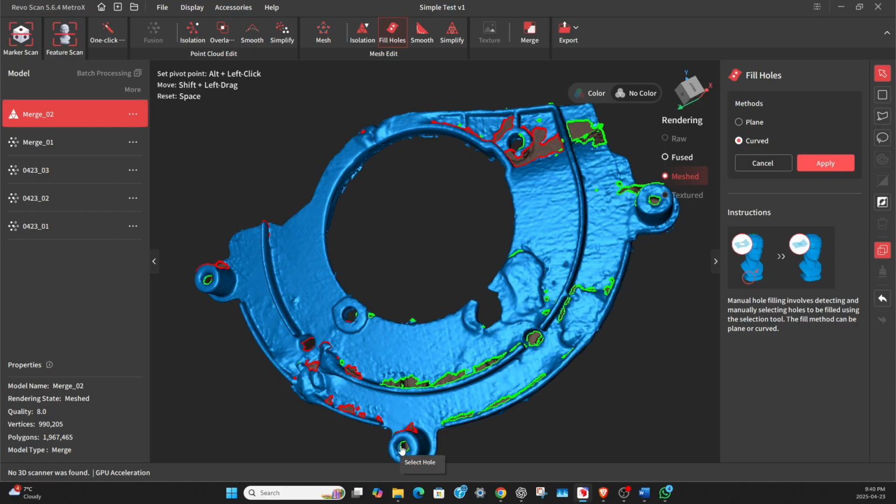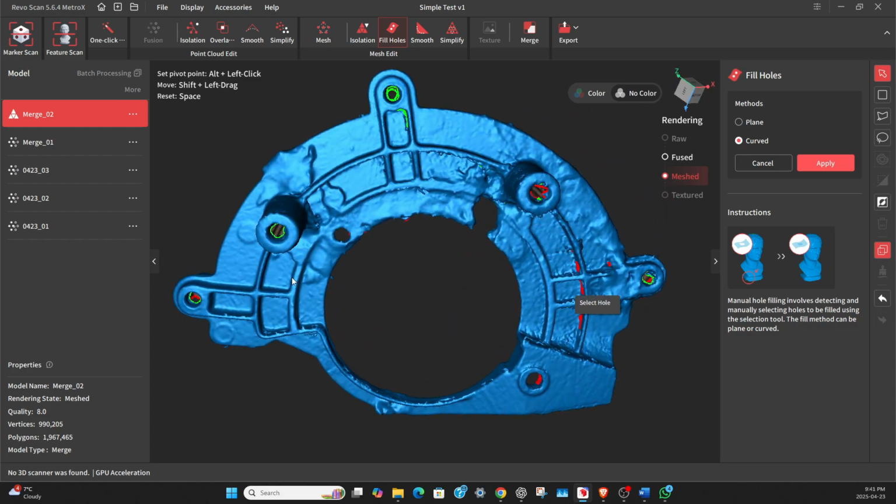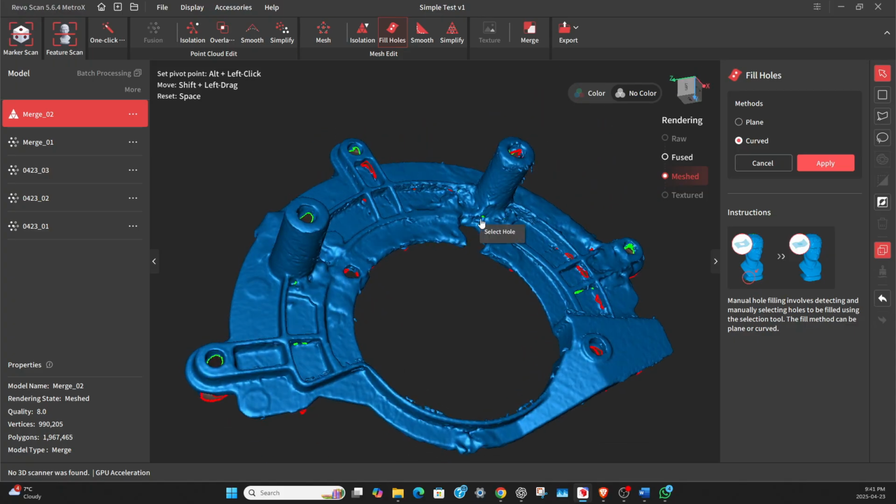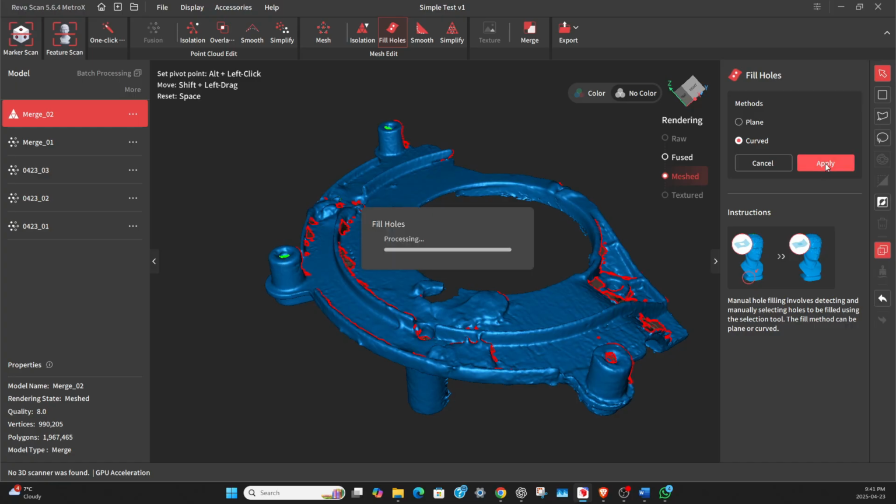I'm not choosing the holes in the middle. I don't want those holes filled in. And then we can apply it.